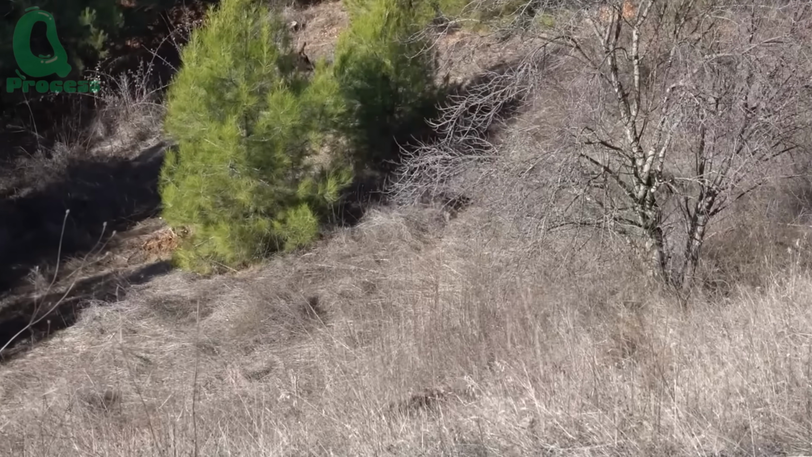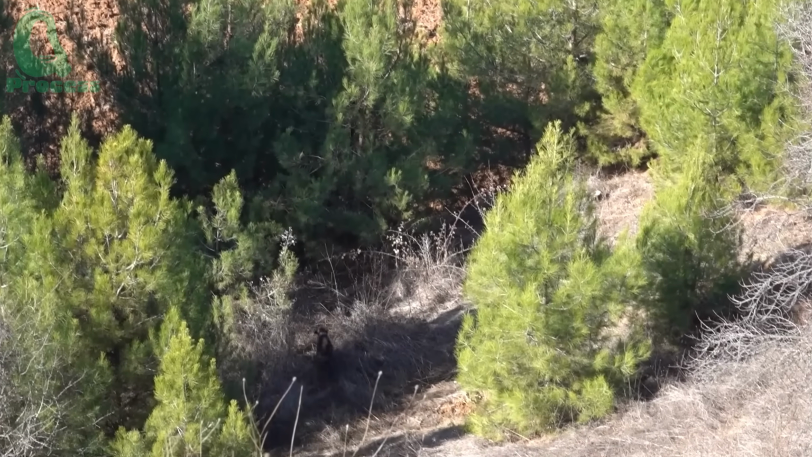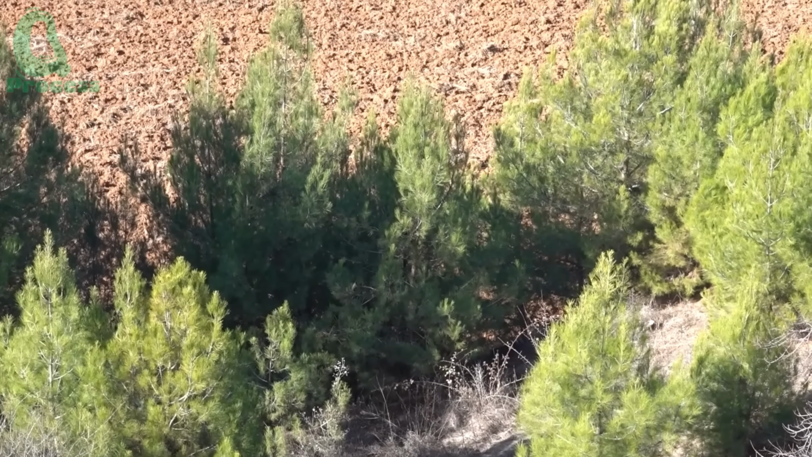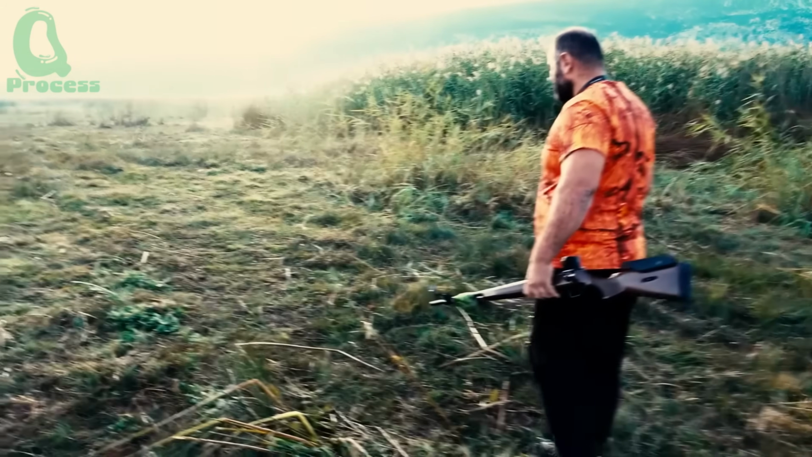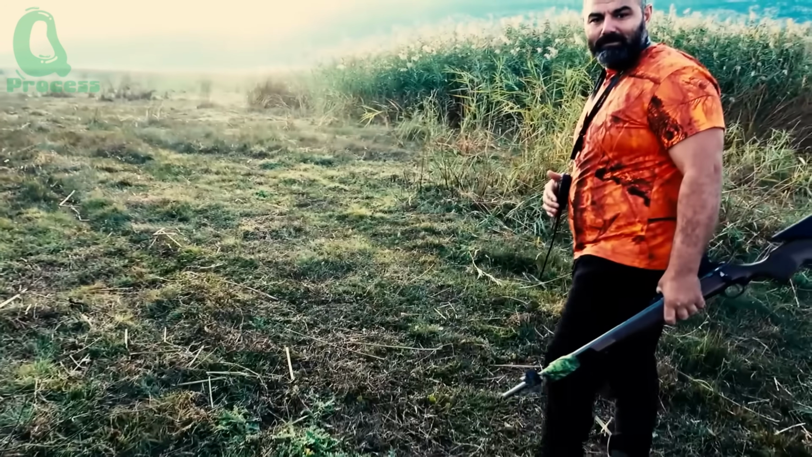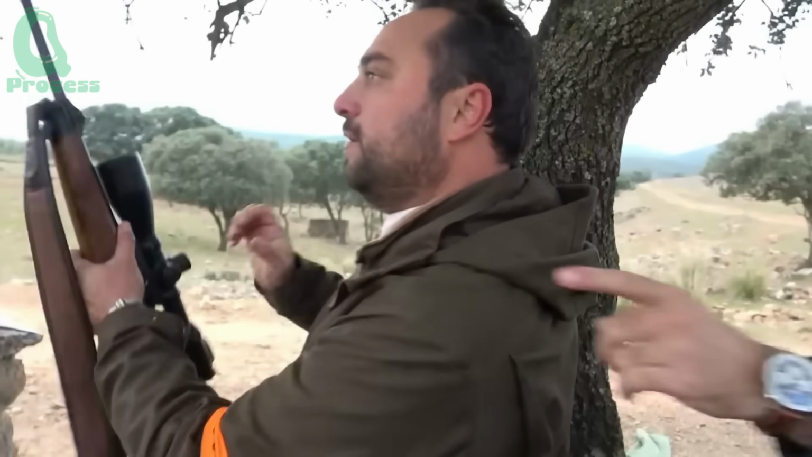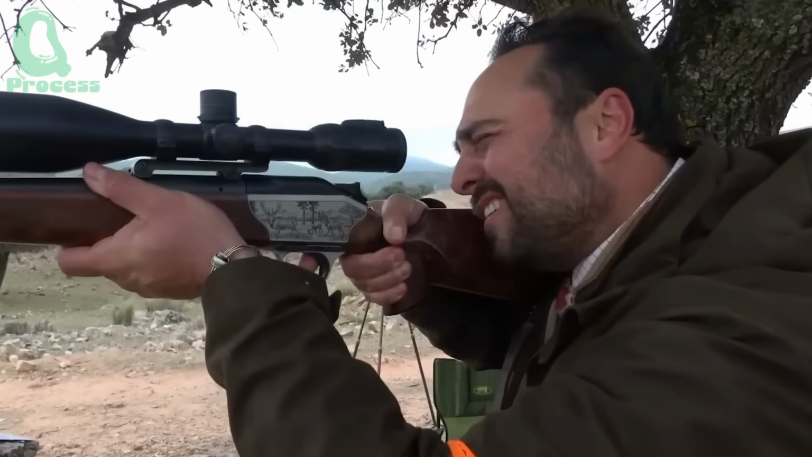Then, blips on the thermal screen. Not one, multiple. Something was moving in the woods. Quiet, in formation. One of the hunters crouched behind a tree, signaling silently.